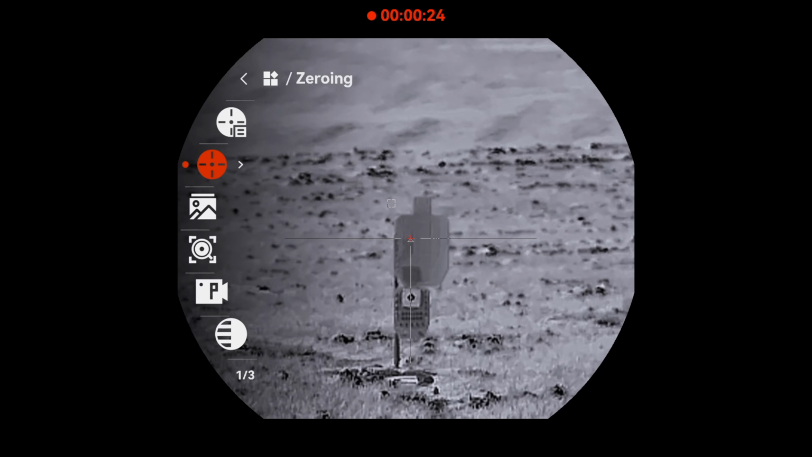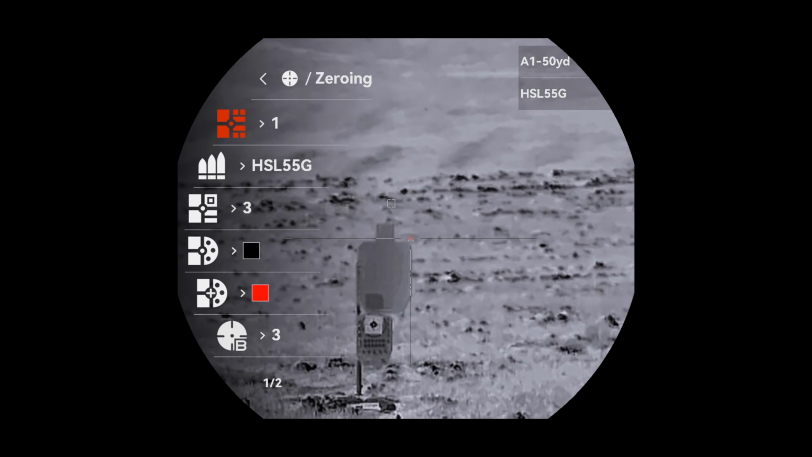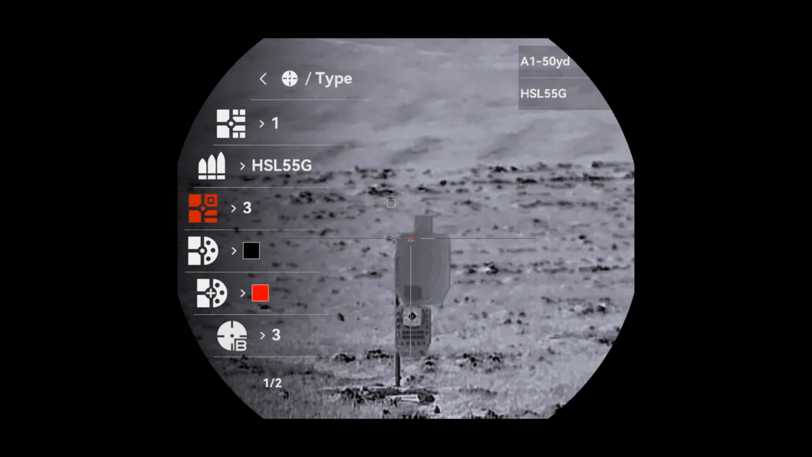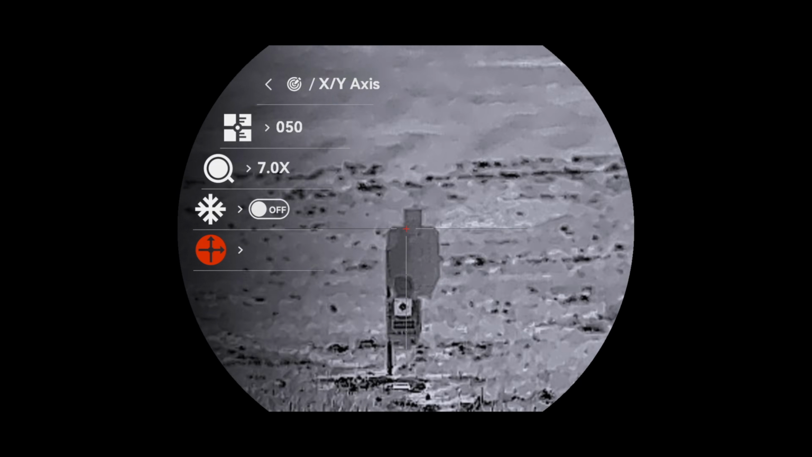Zeroing is super easy with these, and it was just as easy on the version 2. I zeroed mine around late sunset on just a regular cardboard paper target. Your goal is to be able to see the heat difference, so it's best to go when it's not as hot, like midday, so you can see where your rounds are hitting.